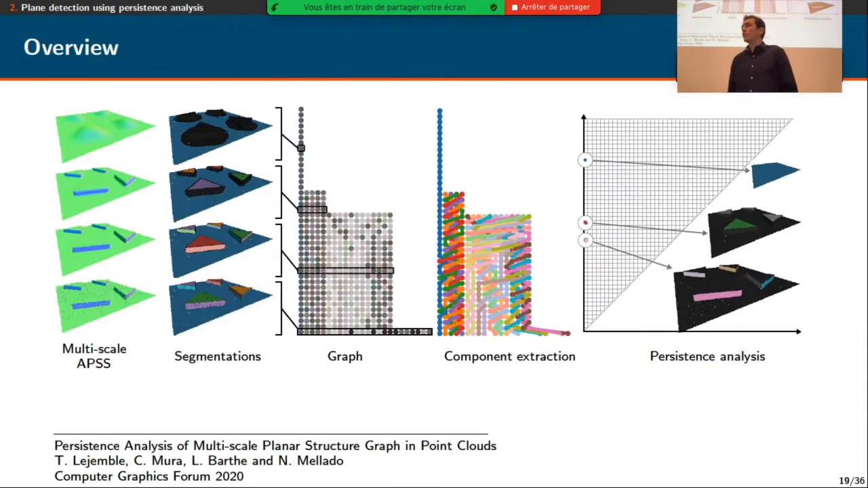So we propose the following pipeline, where we take as input the multi-scale representation I presented just before, at 50 levels of scale here. Then we perform planar segmentations at every level of scale. And we represent all of these segmentations in a graph. In this graph, we extract what we call components, on which we perform the analysis of persistence. So I'm going now to give some details on the segmentations and graph first, and then on the component extraction and on the persistence analysis.